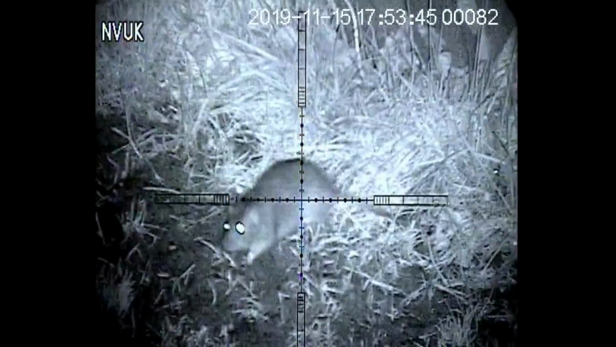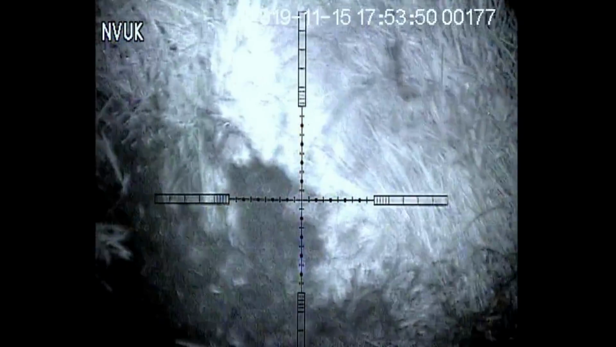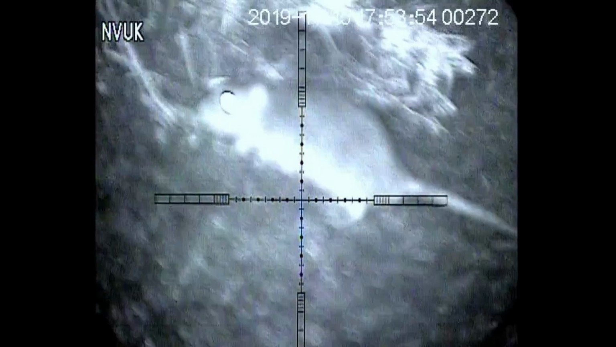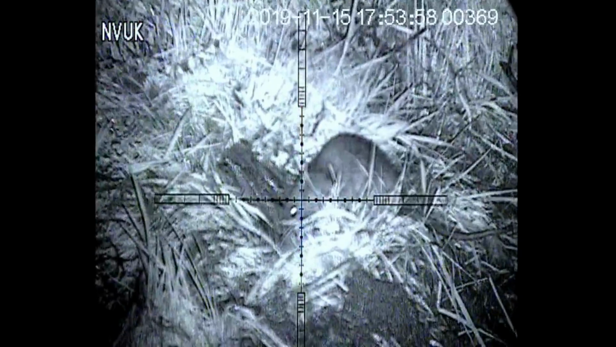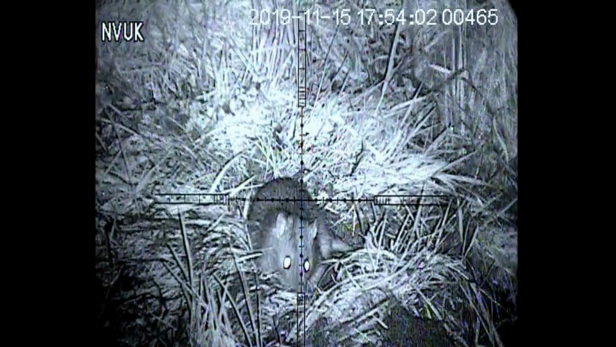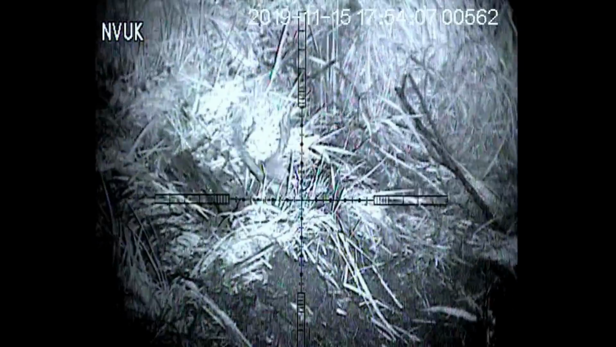This was the first shot of the evening. This rat quickly runs off, but another rat starts limping into my sights. So I quickly start the parallax and give it some hold over, as this shot was very close. A very solid shot, and lights out for this rat.